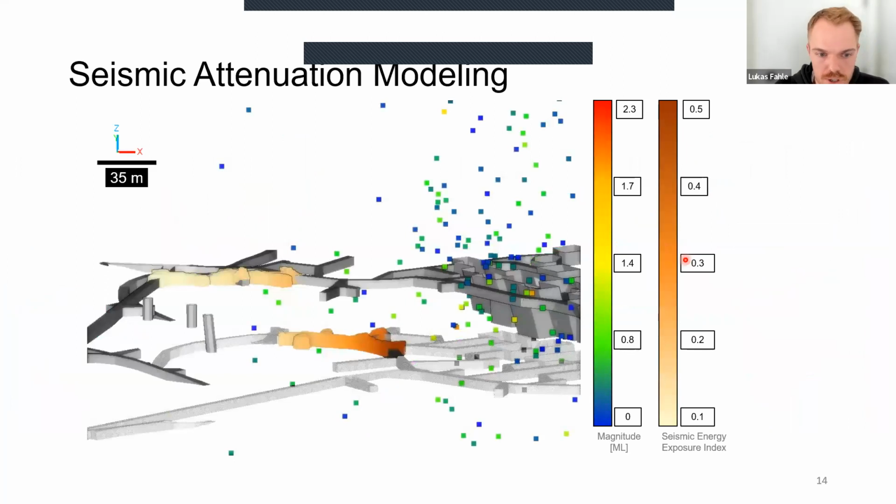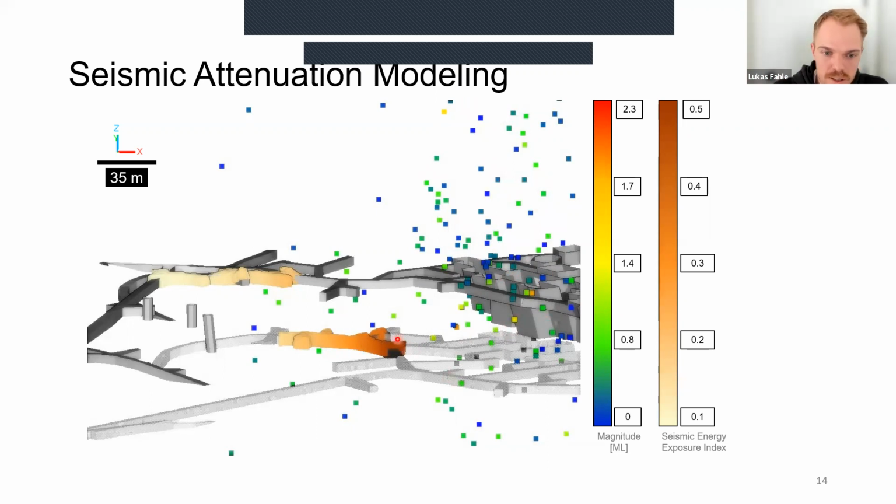And here's a larger scale example. This is actually an earlier impression of how that would look on a larger mine scale. You have some stopes here on the right of the scan, and then all those points here represent seismic events of various magnitudes. We actually don't use the magnitude at the moment, but the seismic energy released by each event. And then we try to approximate the exposure.